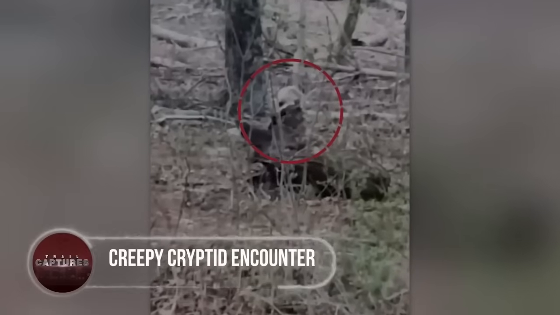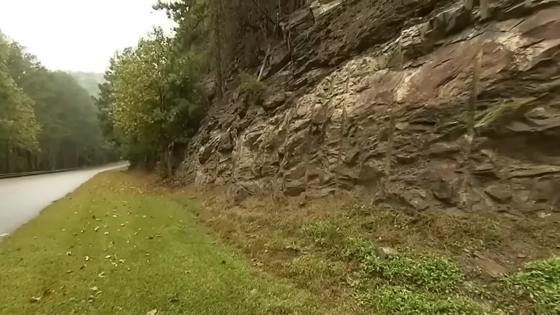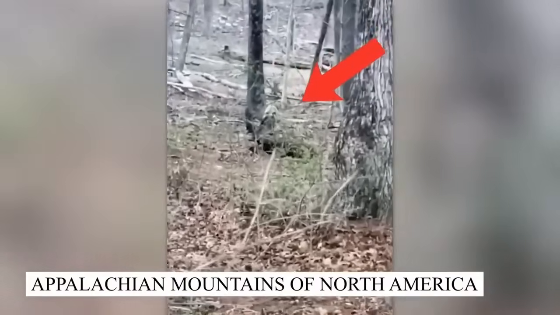Creepy cryptid encounter. Is this a bird of some kind or just a horribly looking rodent? While out for an adventure, a tourist encountered a creepy looking animal that was hiding behind a dried up tree trunk in the Appalachian Mountains of North America.